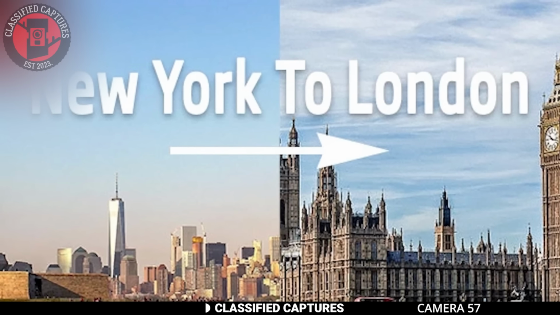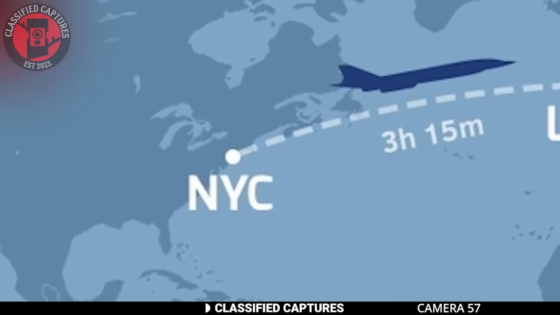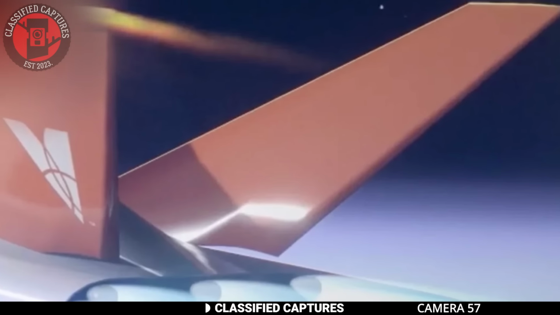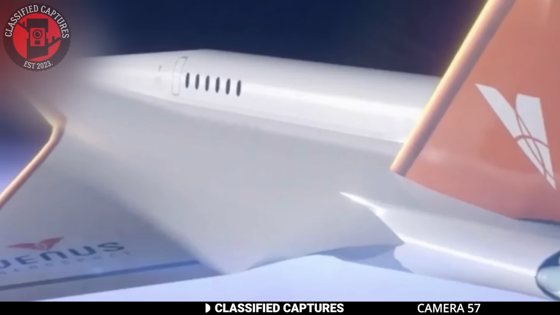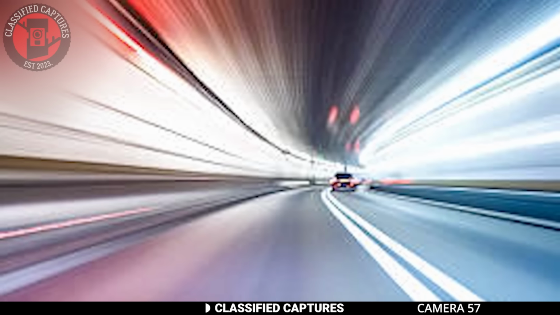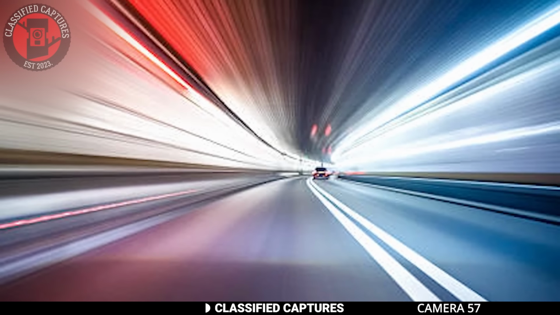Imagine boarding a plane in London and just 1 hour later you're stepping off in New York. This might sound like a scene from science fiction, but Venus Aerospace is bringing it closer to reality with its hypersonic jet, the Stargazer. This innovative aircraft is being designed to hit speeds of Mach 9, 9 times the speed of sound, making it possible to travel between cities at record-breaking speed.